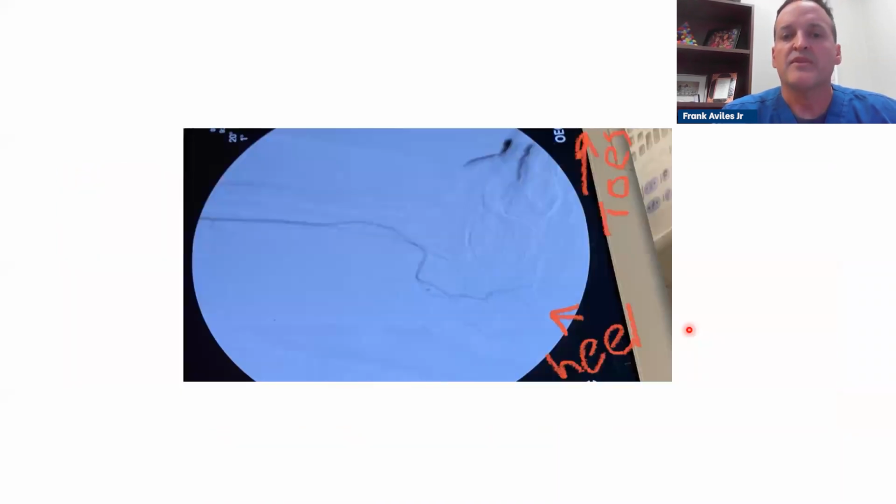So this is the patient in the cath lab. Her toes are going up this way. Her heel is right here. You can see the vessels coming down and the calcaneal artery branches there. The physician said, I don't know what's wrong, but I don't see a problem. The arteries are opened up, and we're using CO2 because she had a problem with the dye.